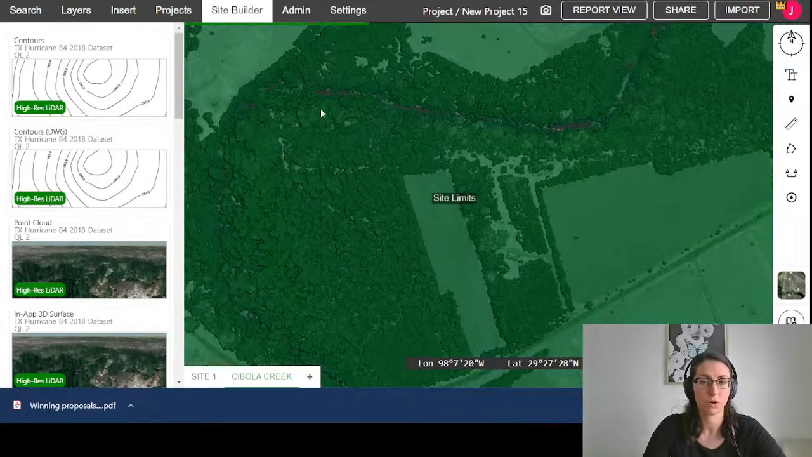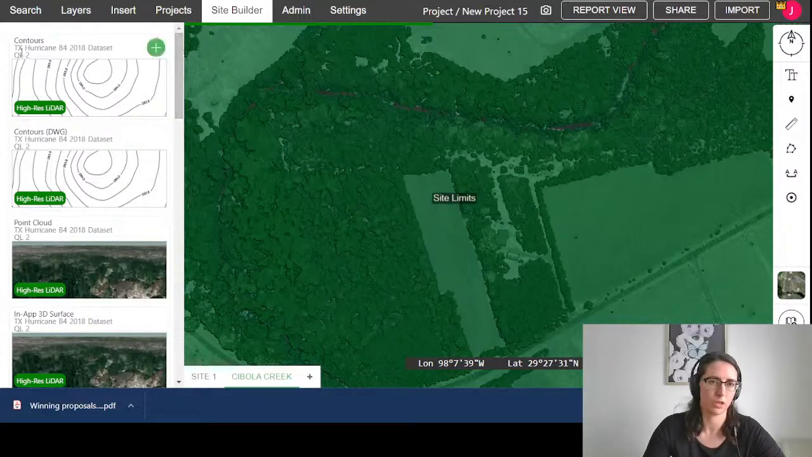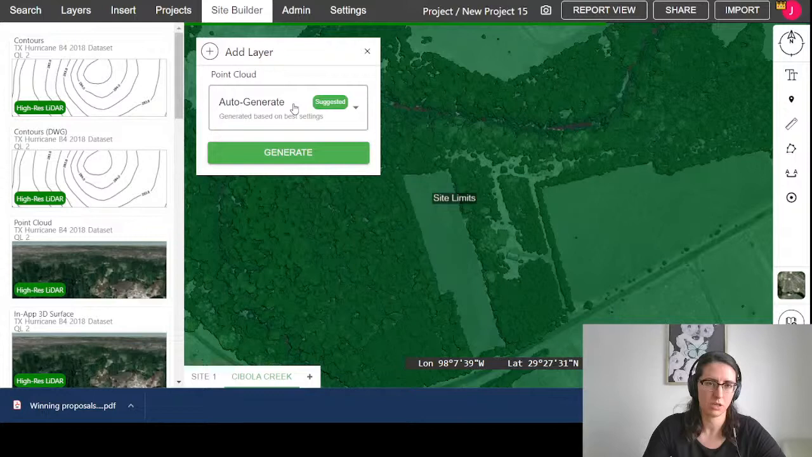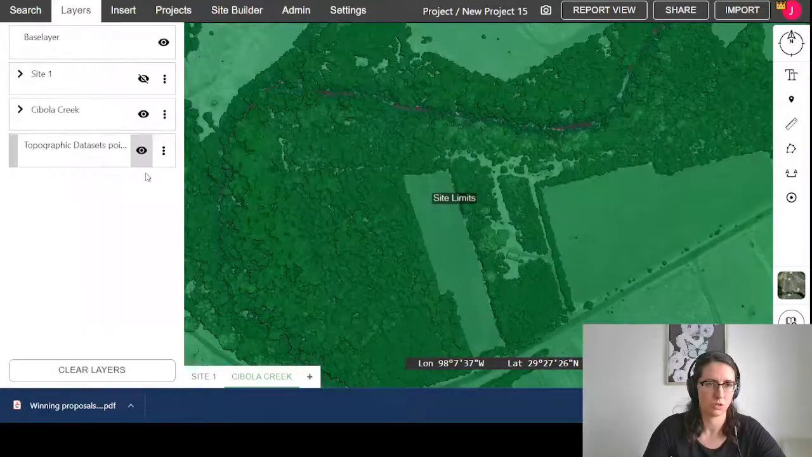But for the site limits that we've chosen, the left sidebar will populate with all the derivative products, including the point cloud itself. So I'm going to add the point cloud here, and I'm going to ask it to generate that. And I'm going to pop back to our layers just to turn off this preview and sort of show you how those come in.